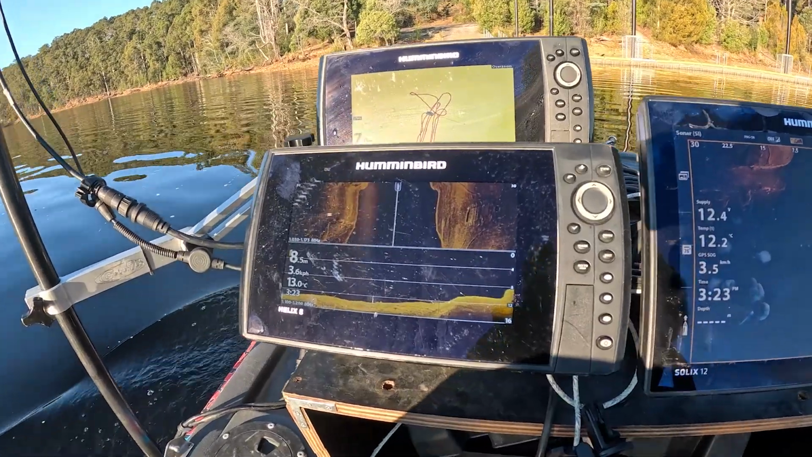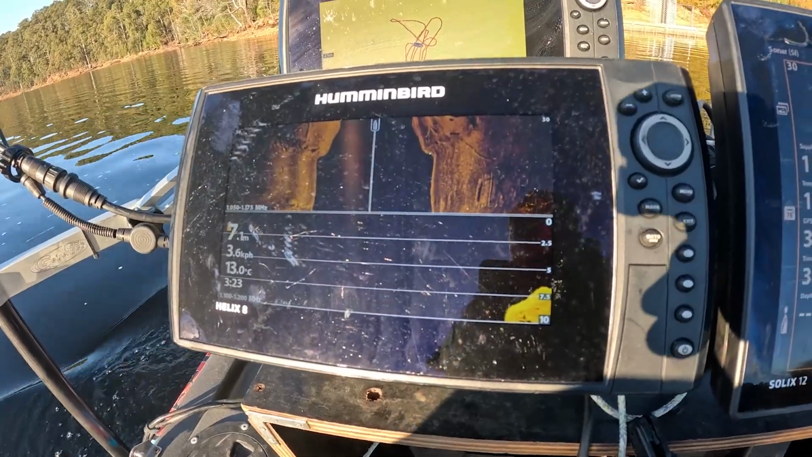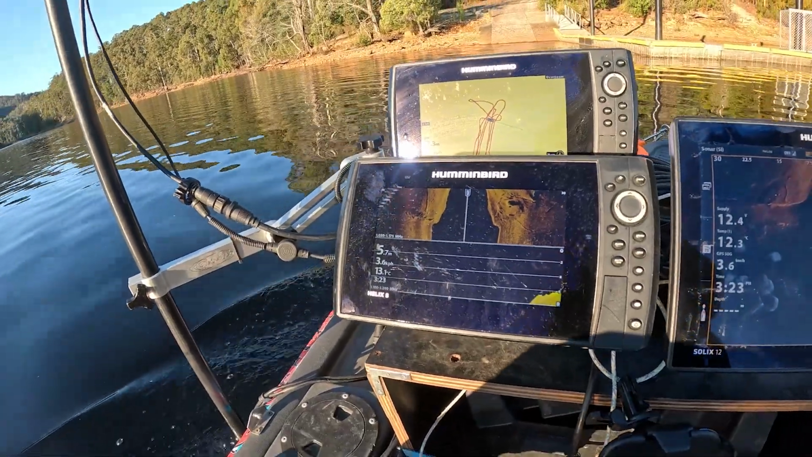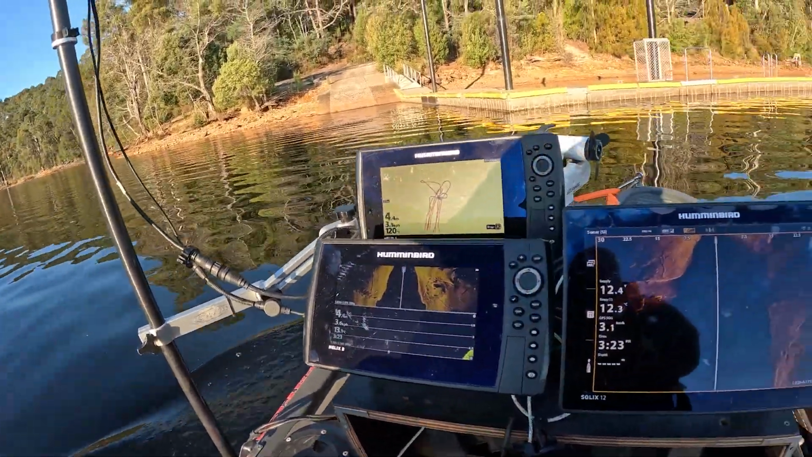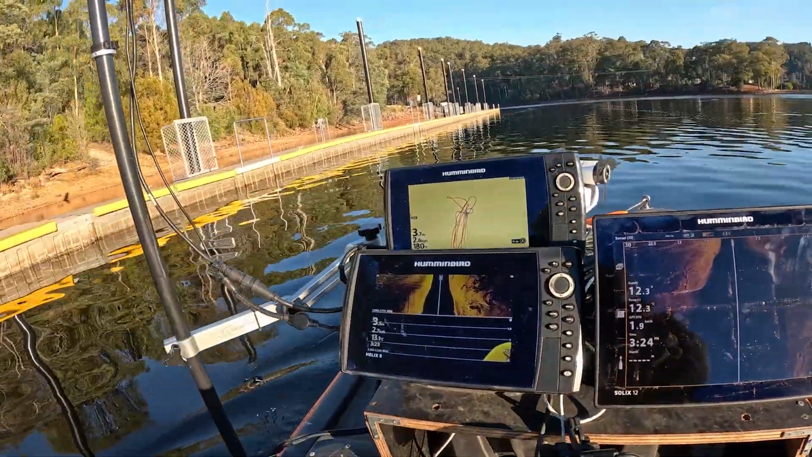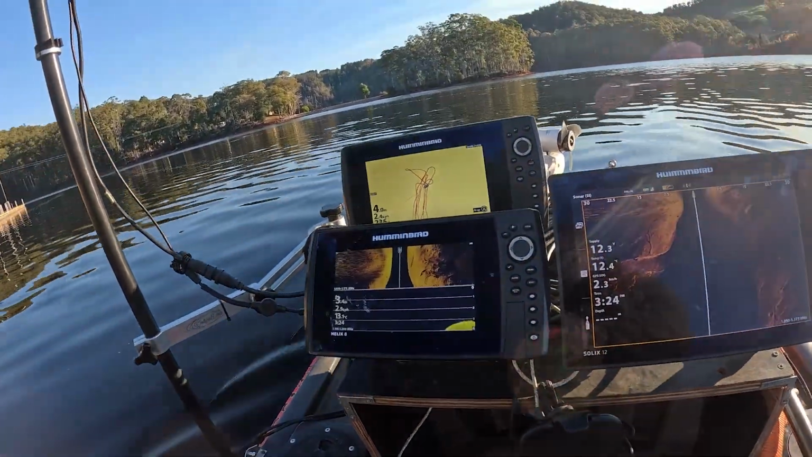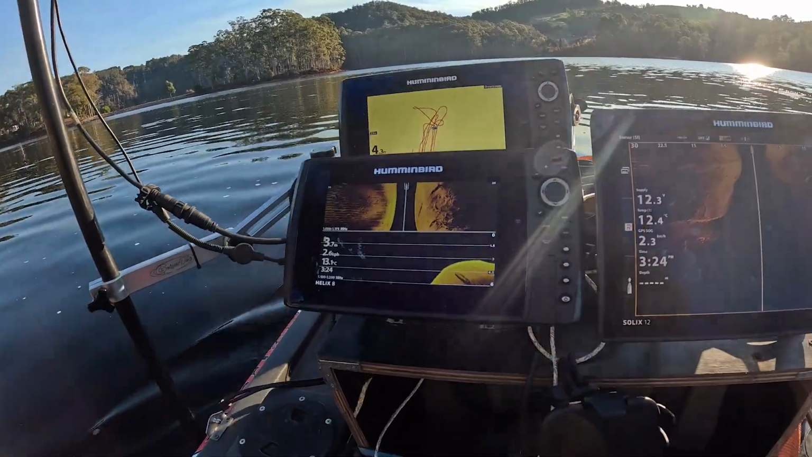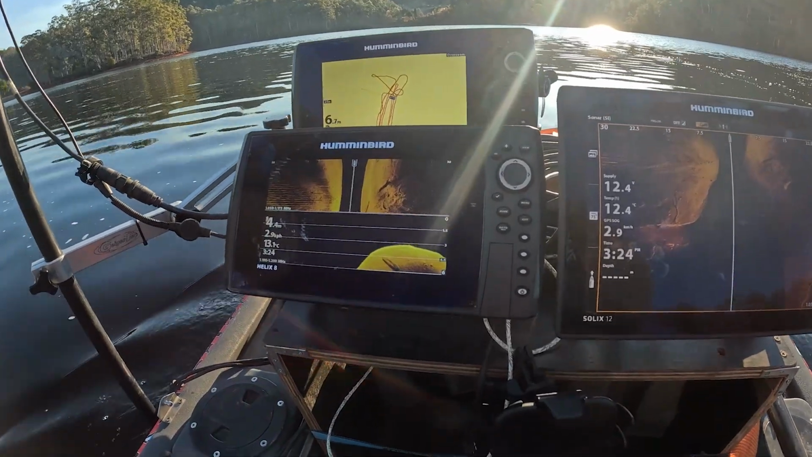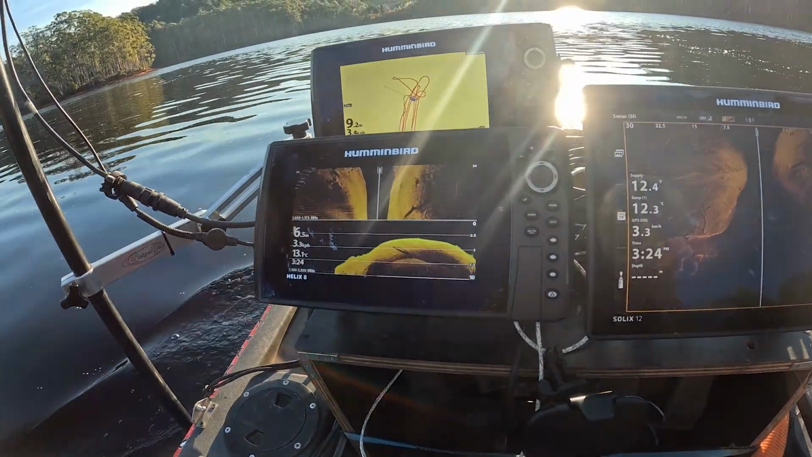Down at 9 metres. That step there is just the contour of the ground coming back up. So I've got to time this pretty well so I don't crash into the dock. You can see that tyre really clearly there. Really good photo of the tyre.